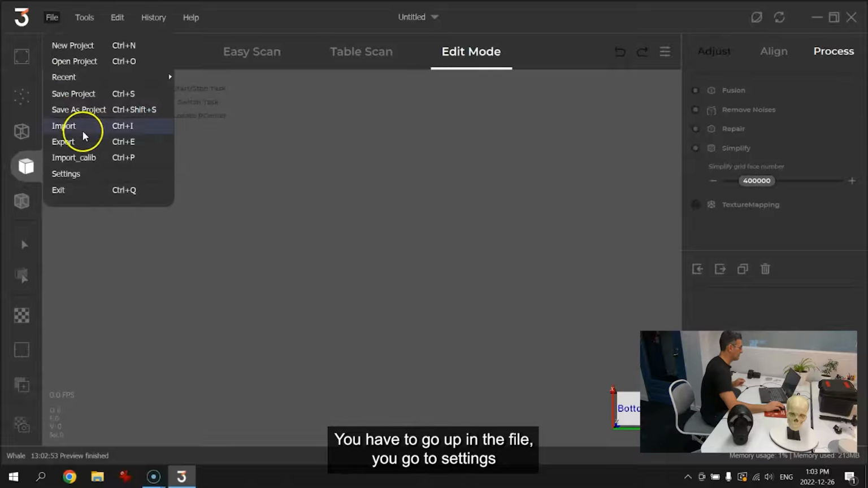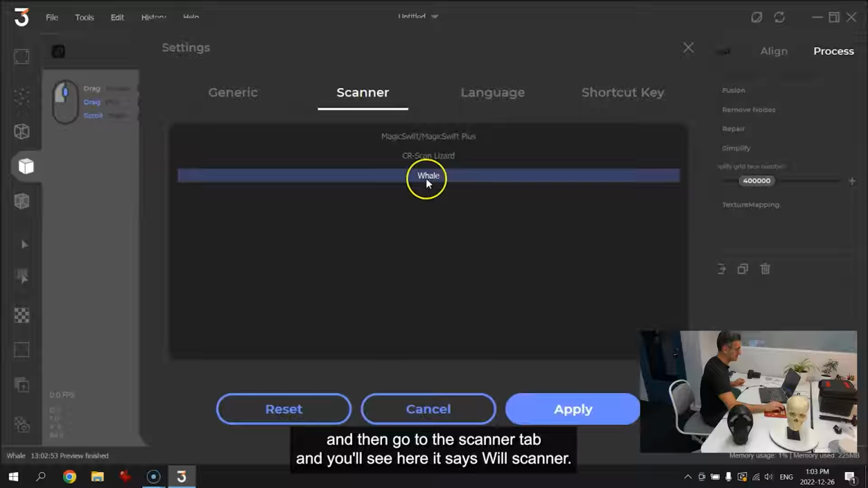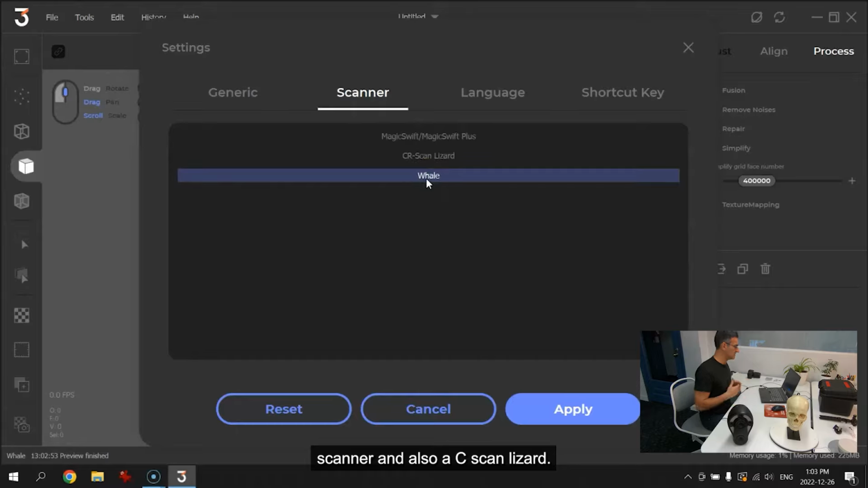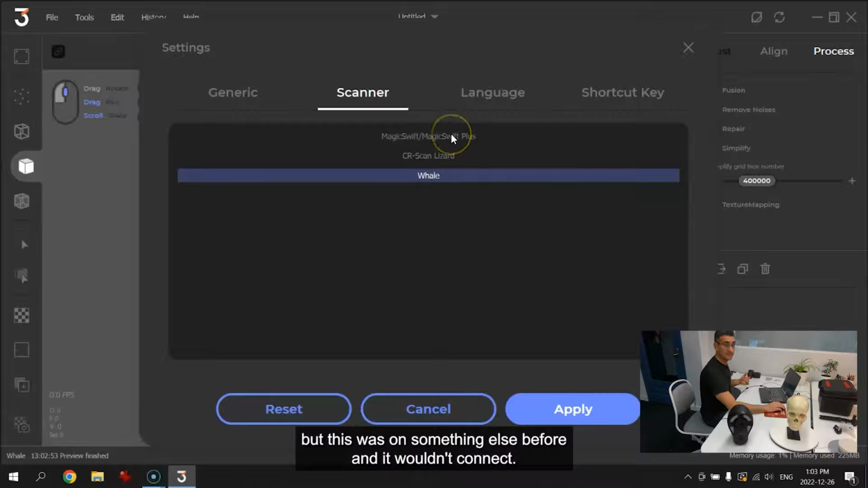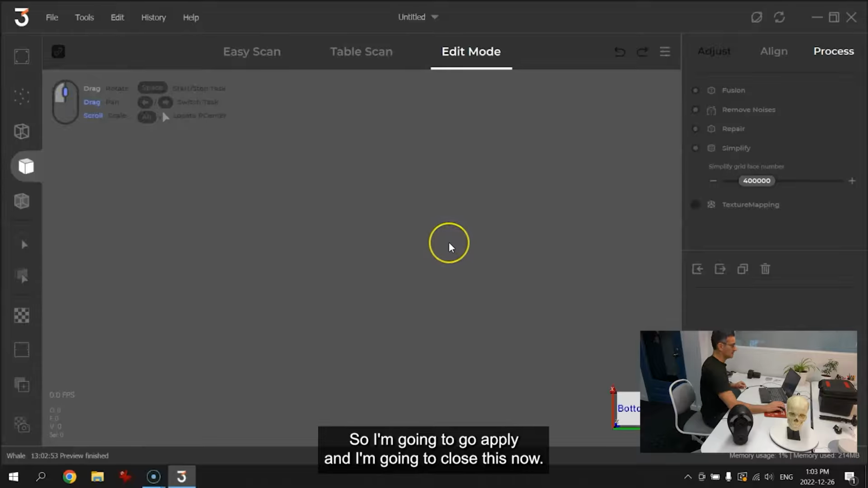You have to go up in the file, go to settings, and then go to the scanner tab, and you'll see here it says whale scanner. So make sure that's checked. You can see that there's a Magic Swift or Magic Swift Plus scanner, and also a CR Scan Lizard. I haven't tried those before, so I don't know what they are, but this was on something else before and it wouldn't connect. Now it's connected. So I'm just going to go apply, and I'm going to close this.